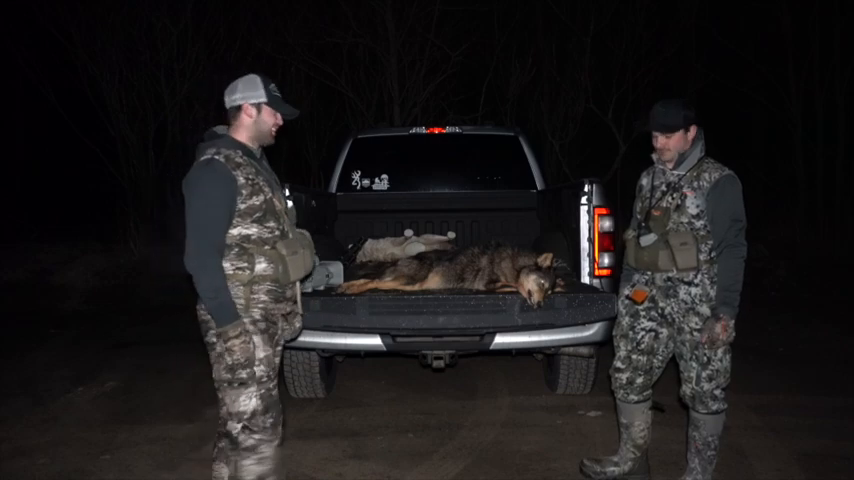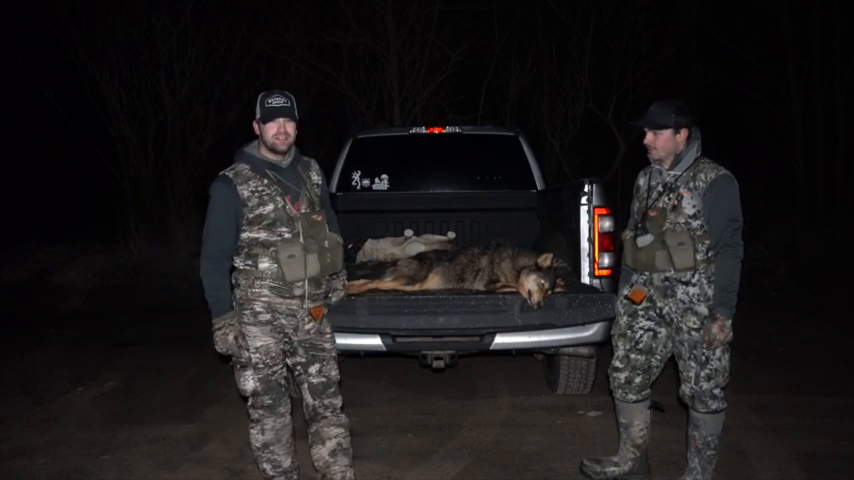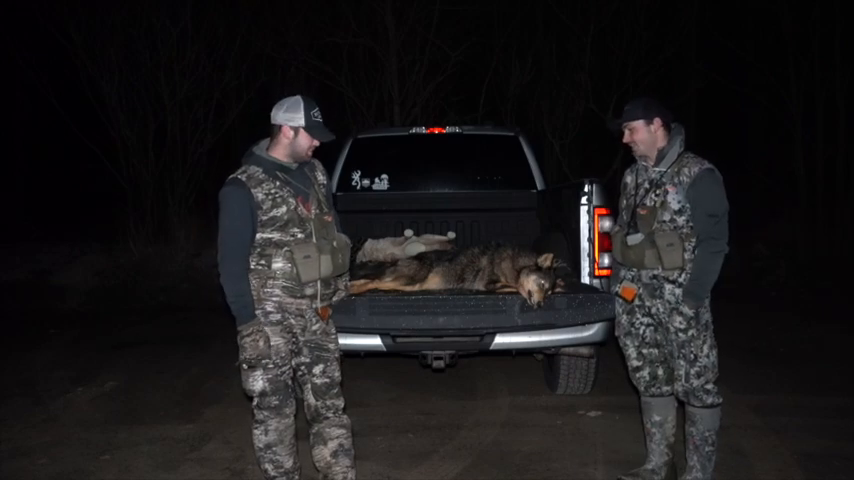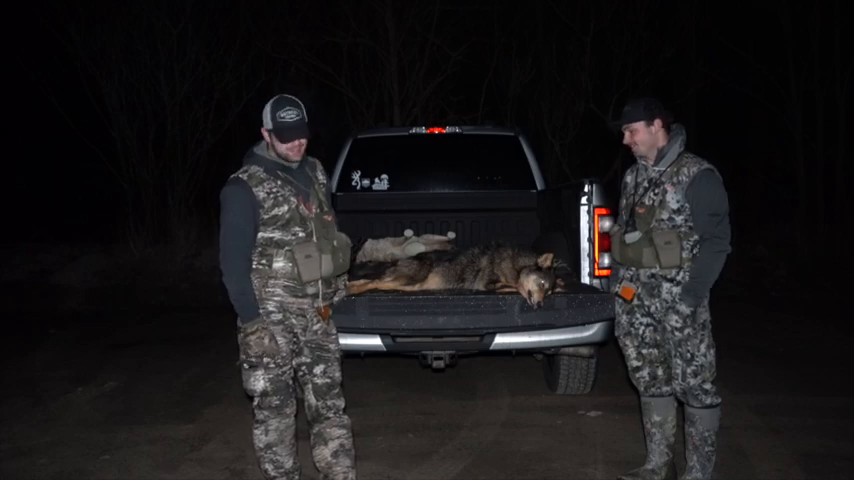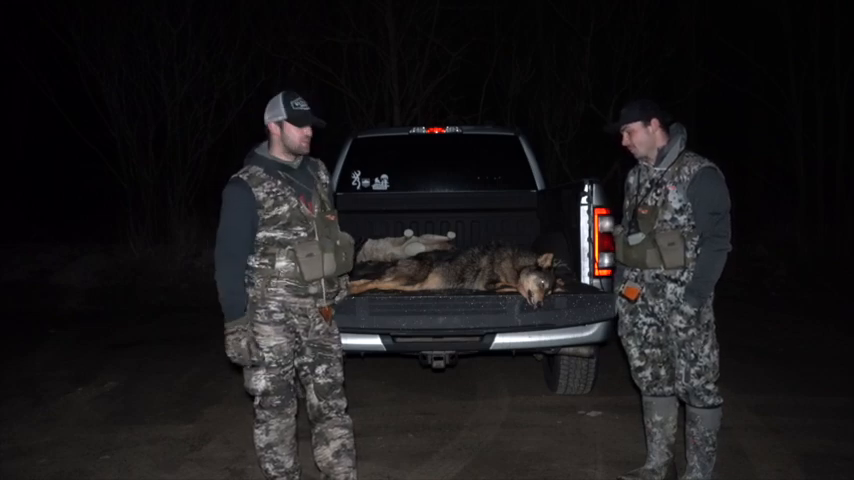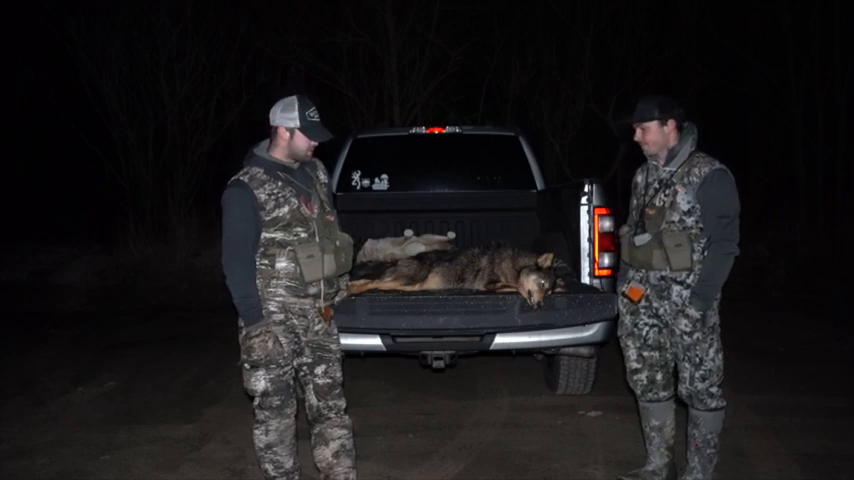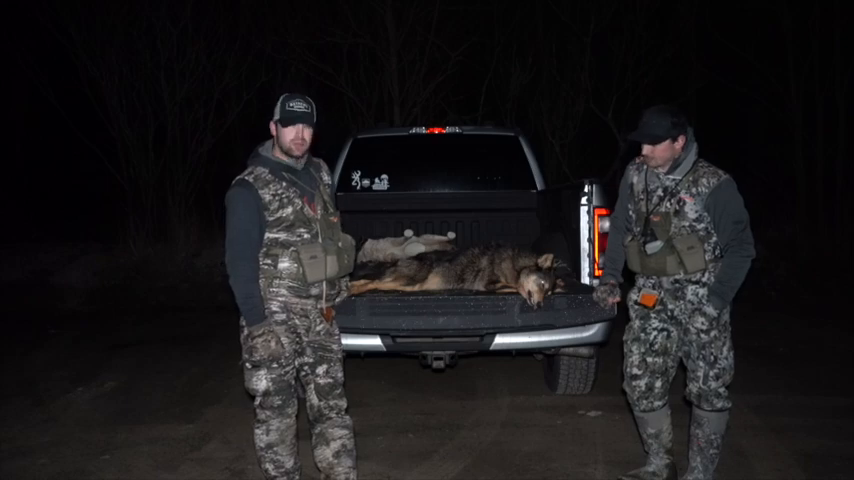Well, I must admit, it's probably the sketchiest I've felt walking up to a coyote. Walk up, and you just see black. Your heart drops a little bit. Using thermals. But before I go further, 1000%, this is a coyote. We started the sit, we walked out, we ripped a howl.